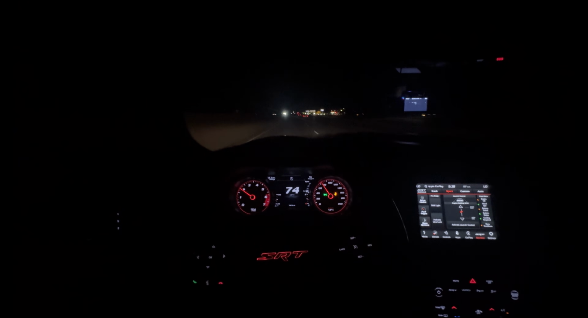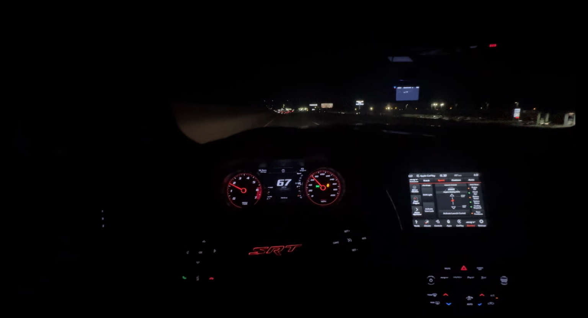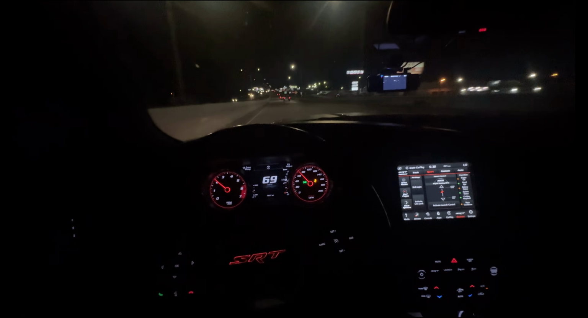I don't know if you guys can see because my windshield is also tinted, so it might be a little dark for you guys to see outside. So you guys might just be able to see tail lights and whatnot. With my windshield, it's kind of dark, but it's not too dark though.